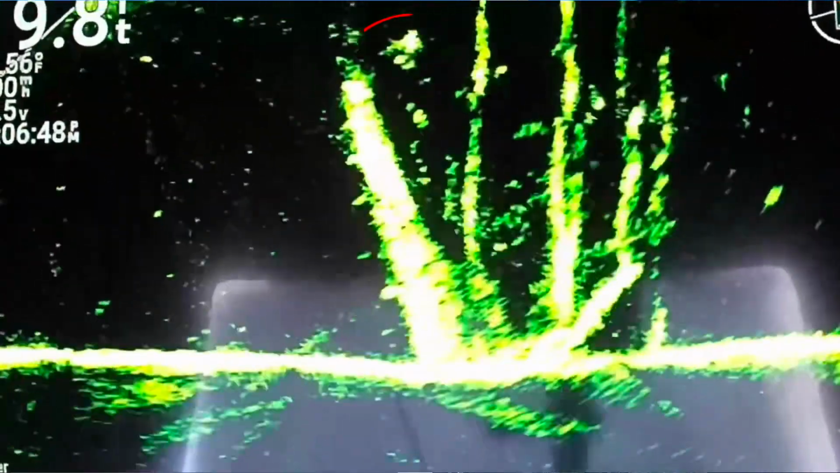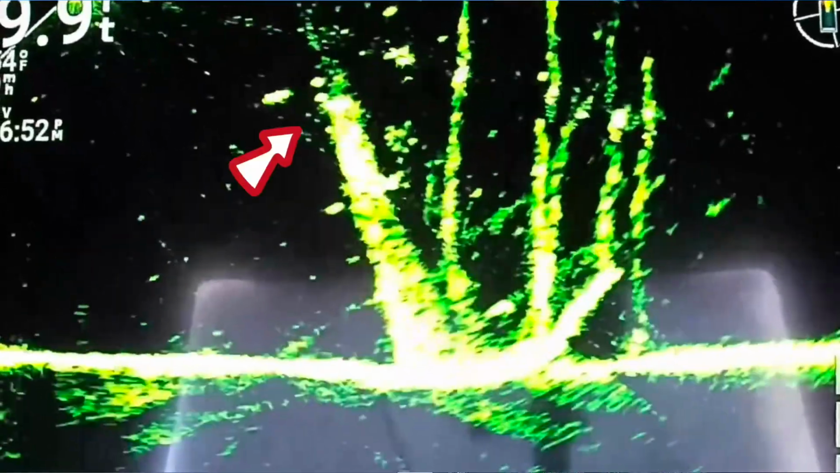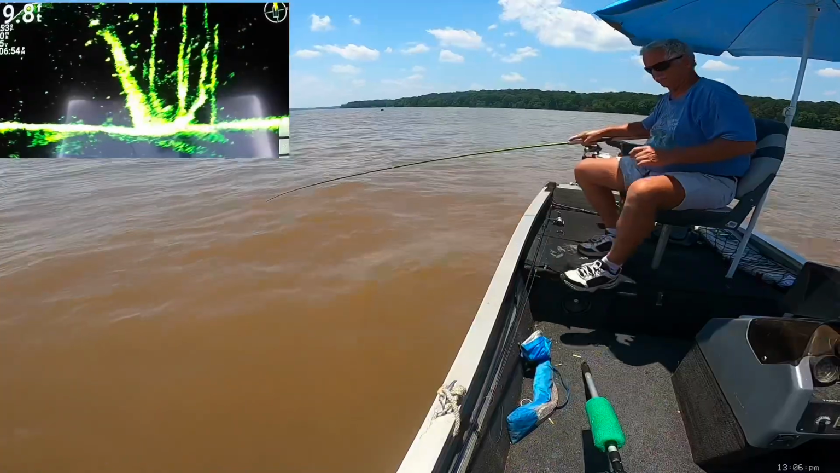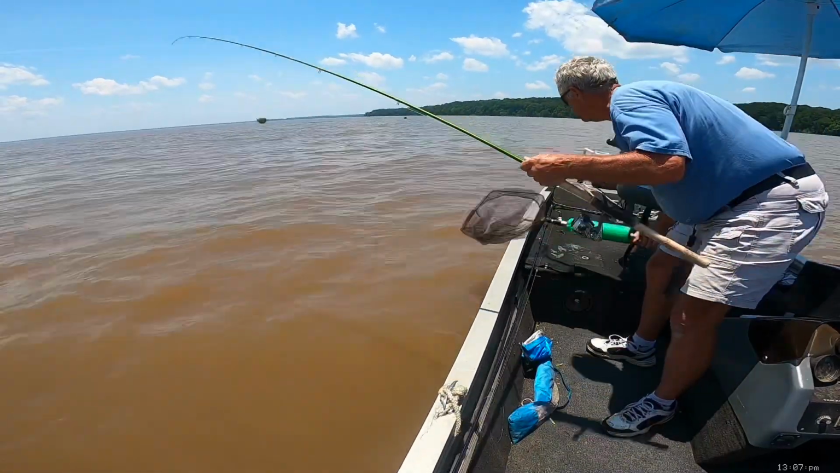I'm going to do a drive-by now with him. Try that right there. Drop and stop him. Here comes the drive-by jig. A different fish, he was hiding behind the tree. Didn't even see him. Got it.